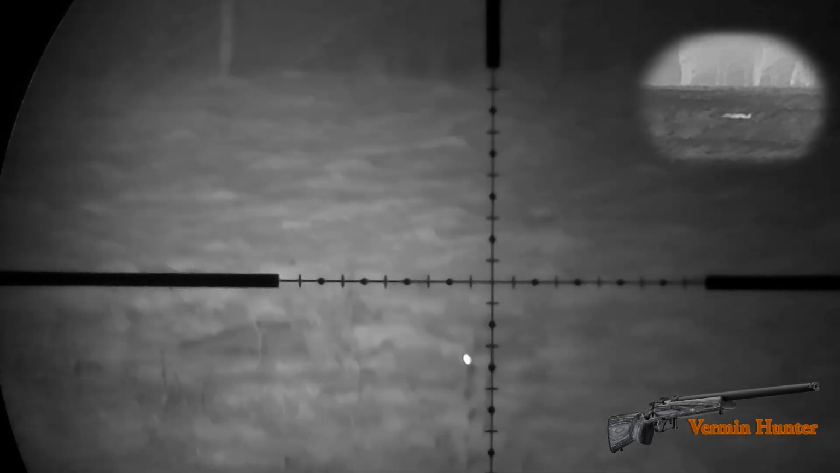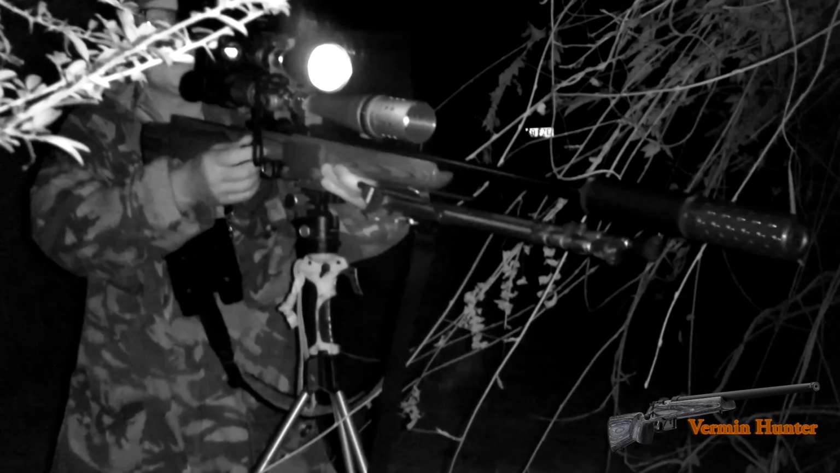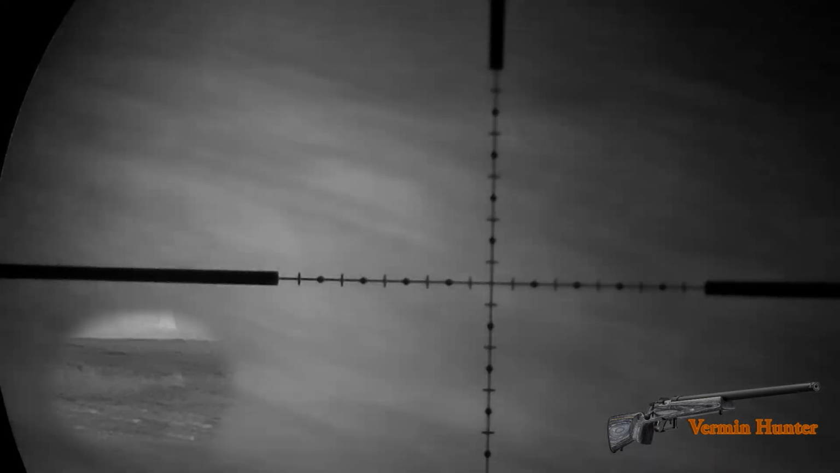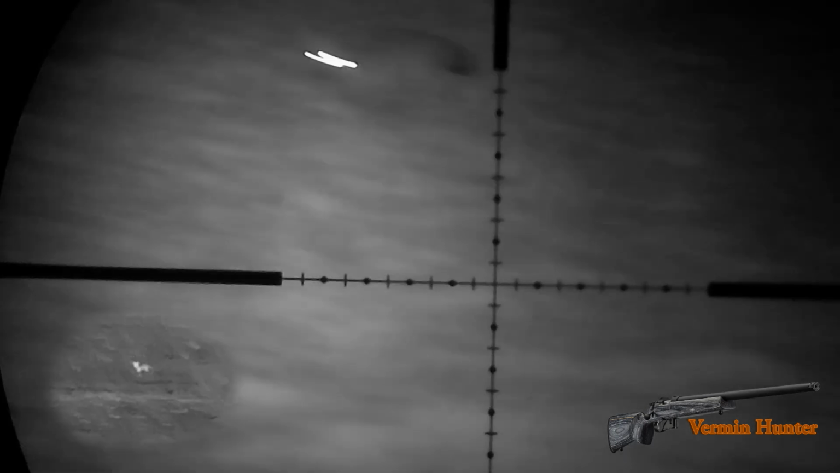I decided, as he's in a slow trot, to take a shot. Dropped in with a 55 grain. Straight through, down. First fox of the night. On the same stand, reloaded, kept looking about as I've noticed foxes come in before. I've never had much success with two foxes on the same stand before, but I particularly looked across the left hand side.